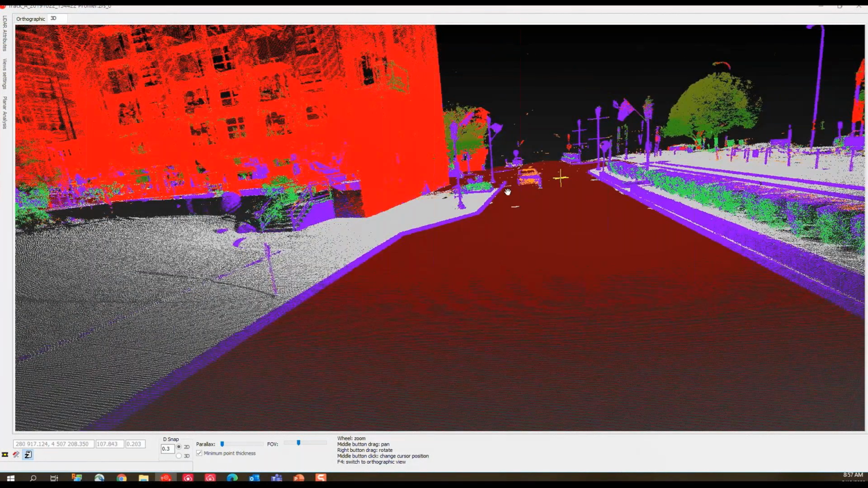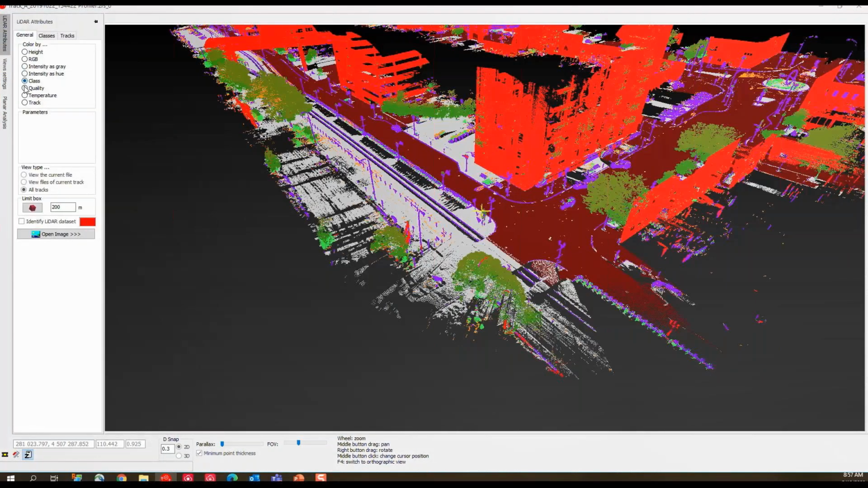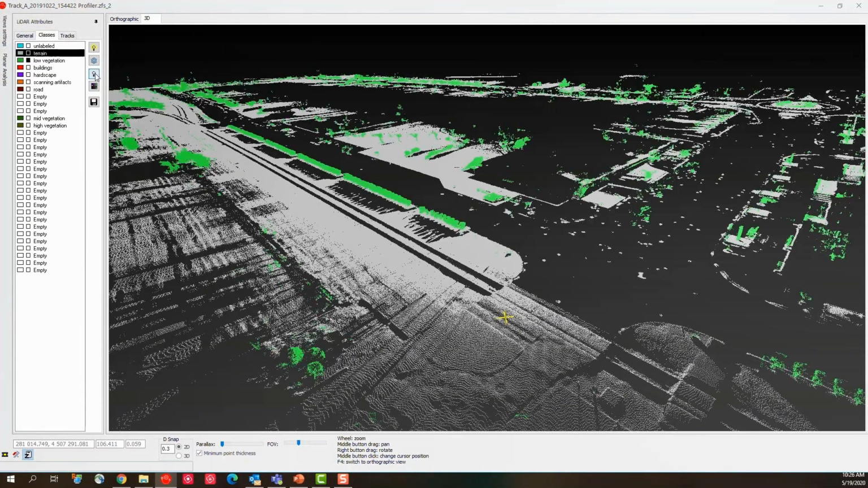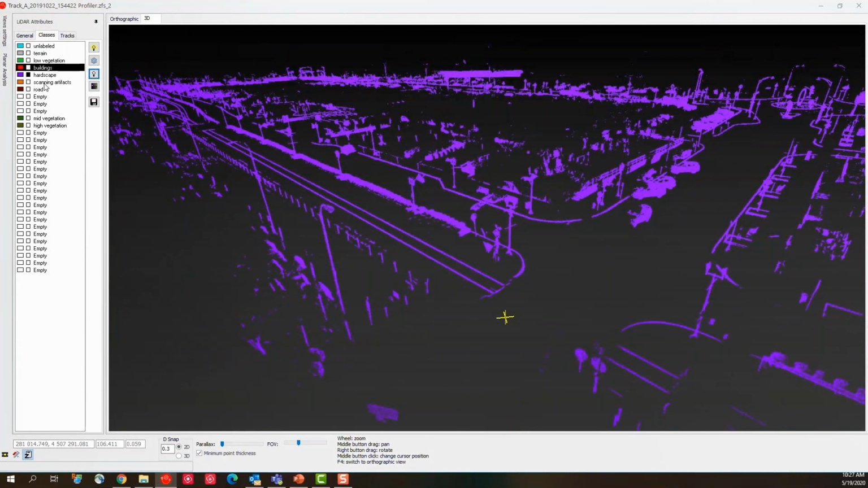Once the classification is completed, we can open any module of Pegasus Manager that allows for the visualization of the LiDAR, and we can see that the LiDAR is visible with its respective classification segments applied to the point cloud. So this is not only a great visualization tool to be used in our analysis of the point cloud, but it's also a springboard for the feature extraction tools that we're excited to share with you today.